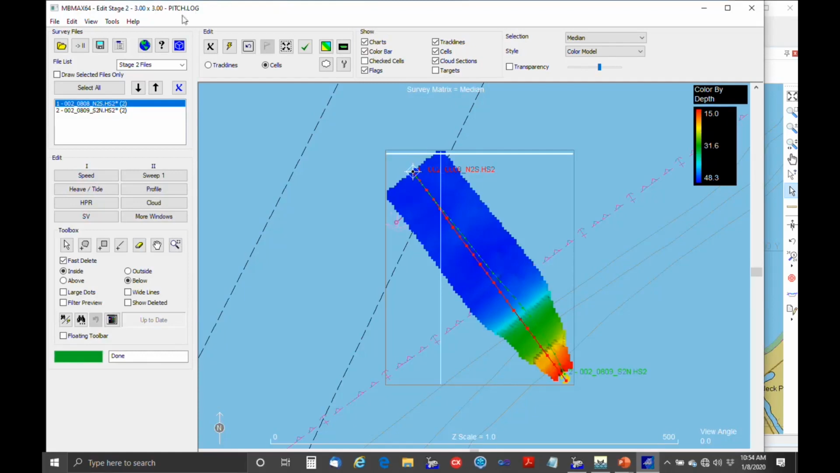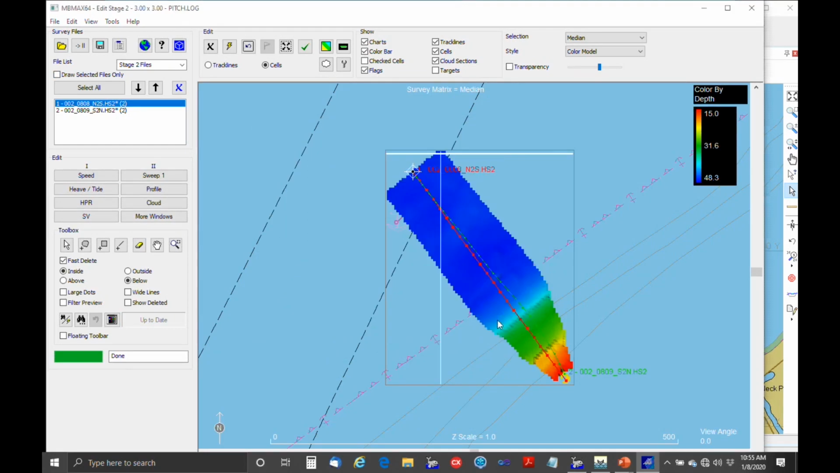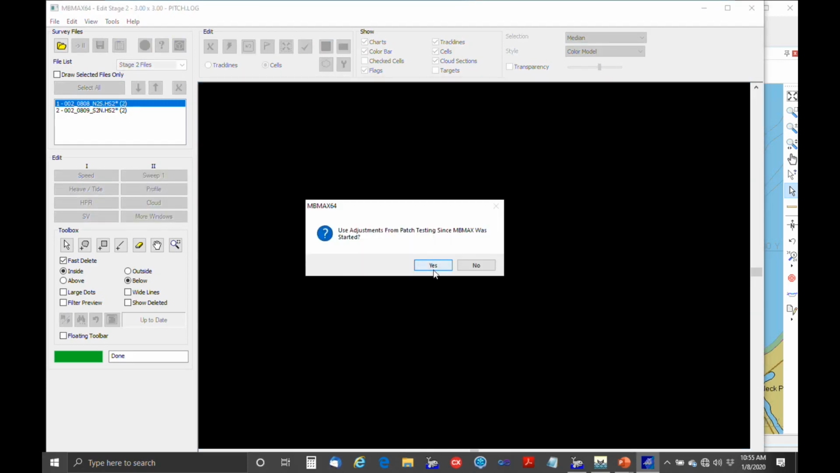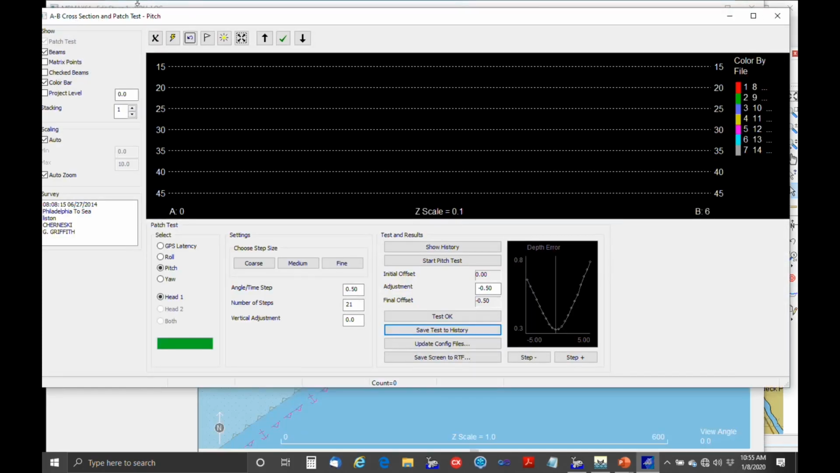So we've got our pitch result, and then the next thing we're going to do is roll. So open Roll.log.